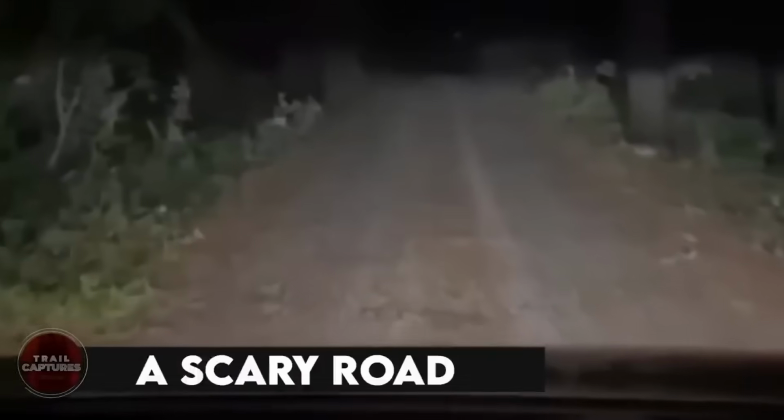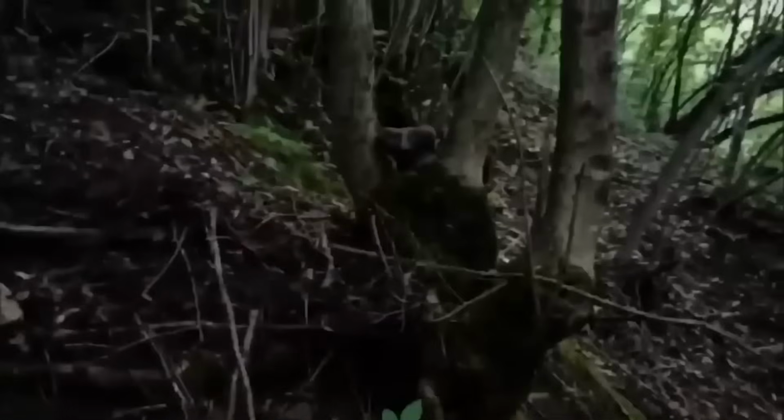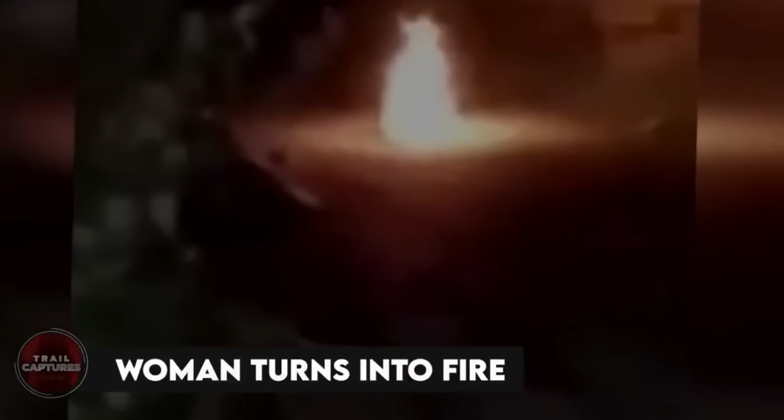A scary road. In the deep forest, there's this creepy road surrounded by tall trees. The moonlight makes the shadows look really spooky on the ground. All of a sudden, a camera starts recording, and it catches something super scary. You can hear strange noises getting louder and closer, like something unknown is coming. It becomes clear that whatever is making those sounds isn't human. The camera shows these creepy figures moving really fast between the trees, and their eyes glow in the dark, giving you the chills.